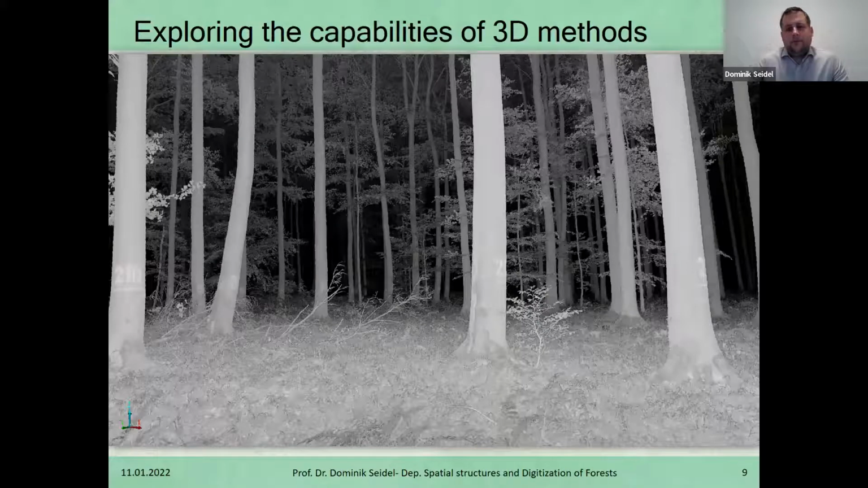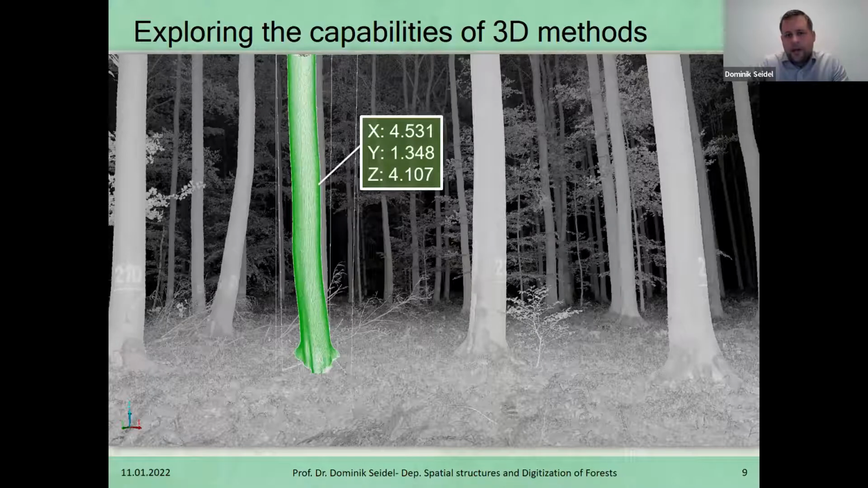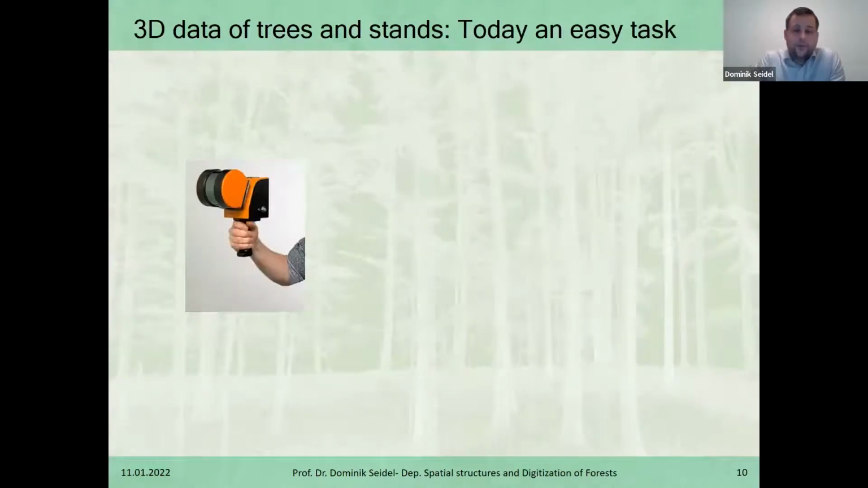And in contrast to a black and white photograph, which you might assume to see here right now, this is actually a three-dimensional scan. So for each pixel, we have more than just the color value. We also have the X, Y, and Z position. And from that data, we have a perfect description of the structure of an individual tree, but also of the entire forest.